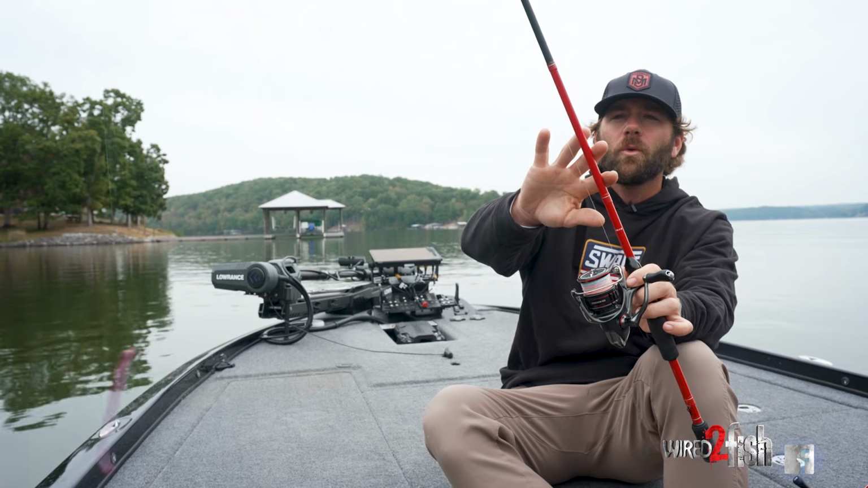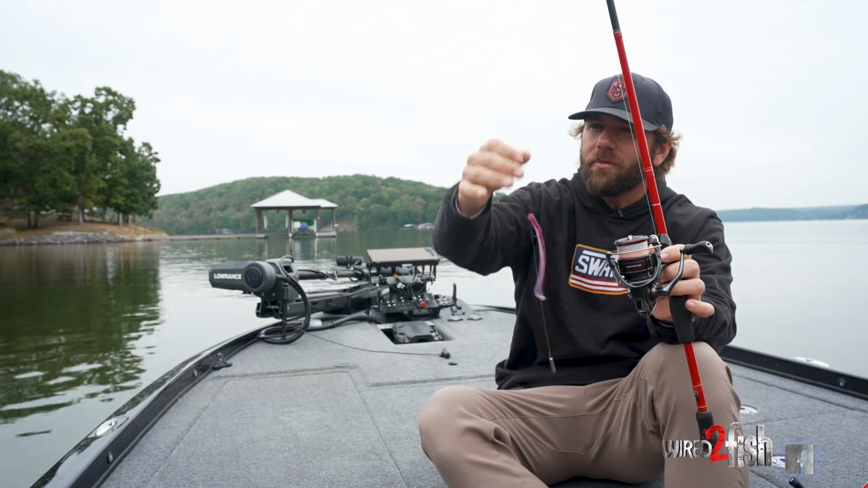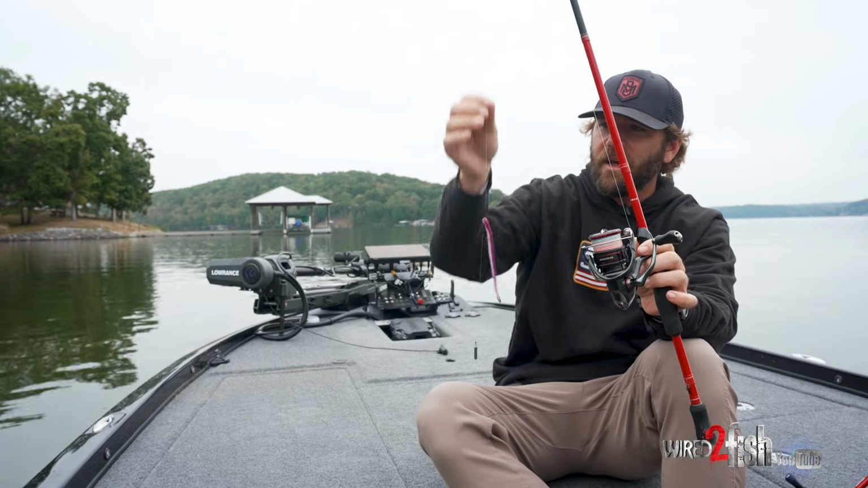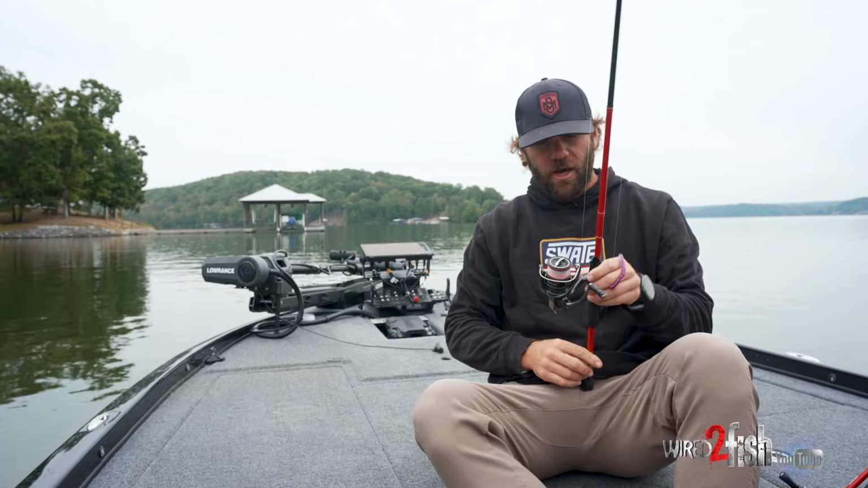I throw it on a 7-1 medium action spinning rod, usually with anywhere from 10 to 12 pound fluorocarbon. I use 15-pound braid as my main line to a 10 to 12 pound P-Line Tactical Fluorocarbon leader. So that is it for the drop shot.